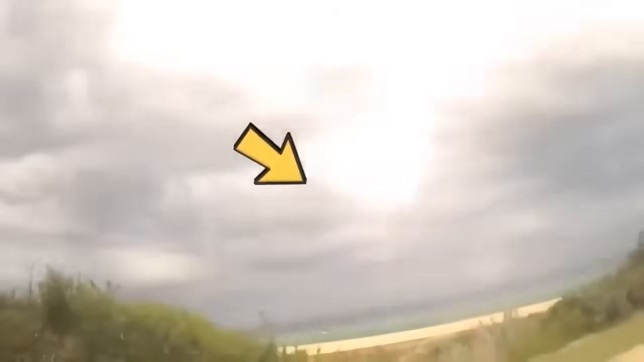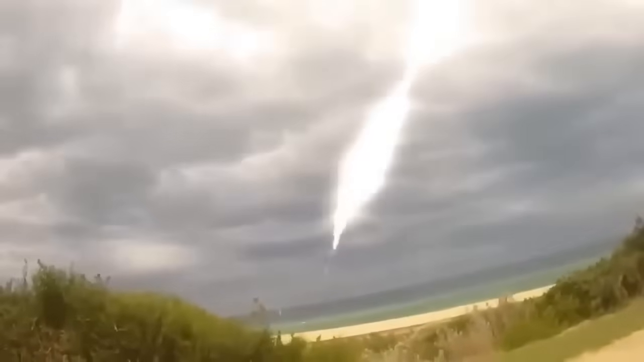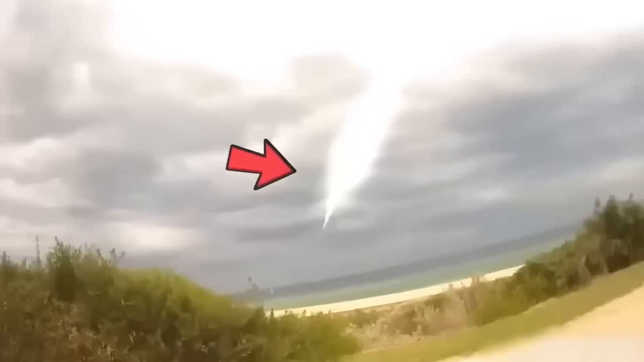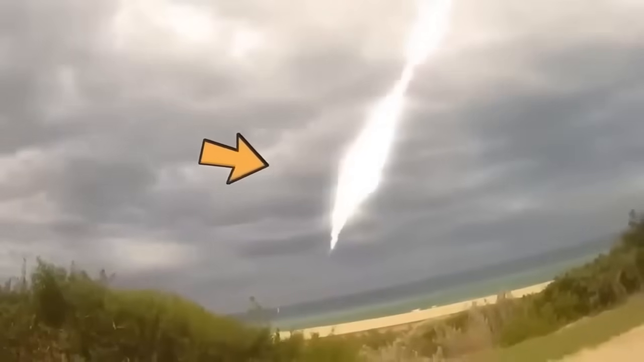Despite concerns about someone being hurt by the meteorite, the video ends with no signs of damage. This incredible sight is a rare event, leaving the person filming in awe and unable to express their thoughts. The power and beauty of this meteorite is truly remarkable and a reminder of the vastness of the universe.